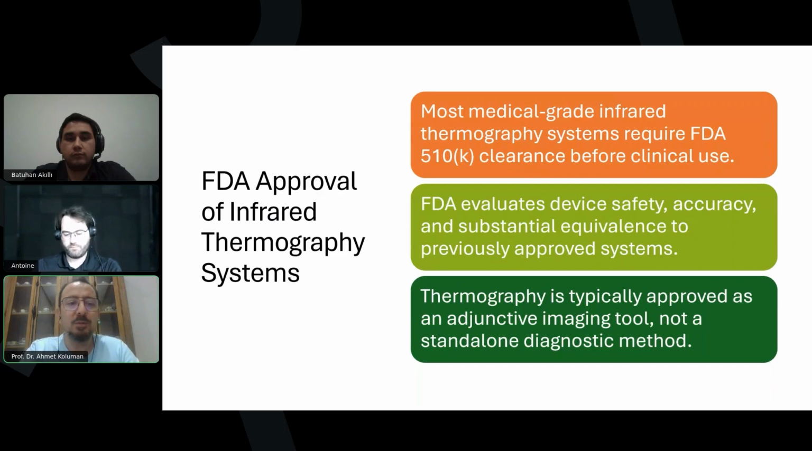FDA also approved the use of infrared thermography systems. Most medical grade infrared thermography systems require FDA 510(k) clearance before clinical use. FDA evaluates the safety, accuracy, and substantial equivalence to previously approved systems. It is typically approved as an adjunctive imaging tool, not a standalone diagnostic method, which is the main idea we